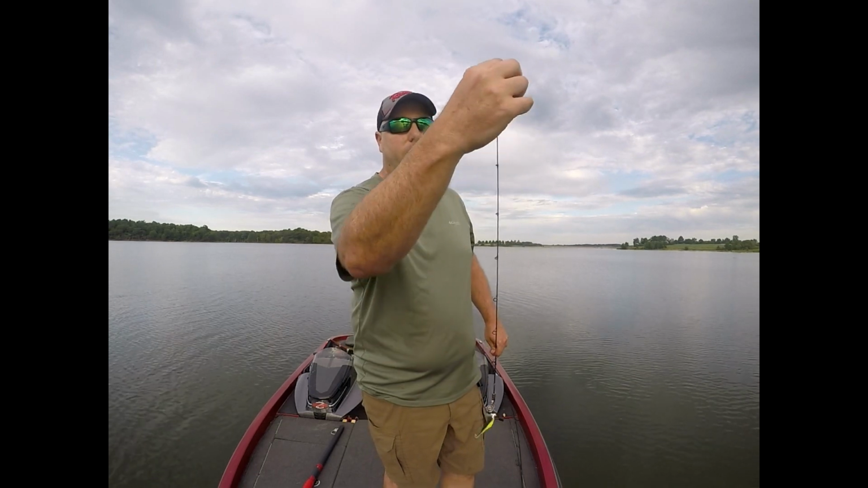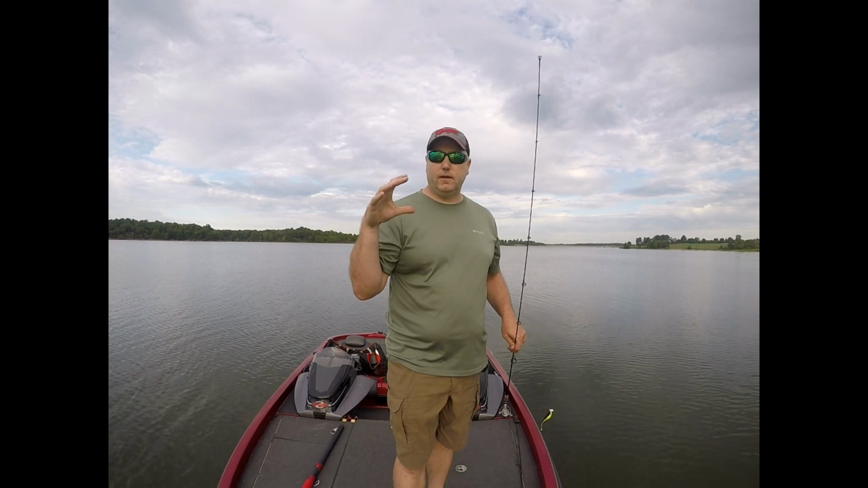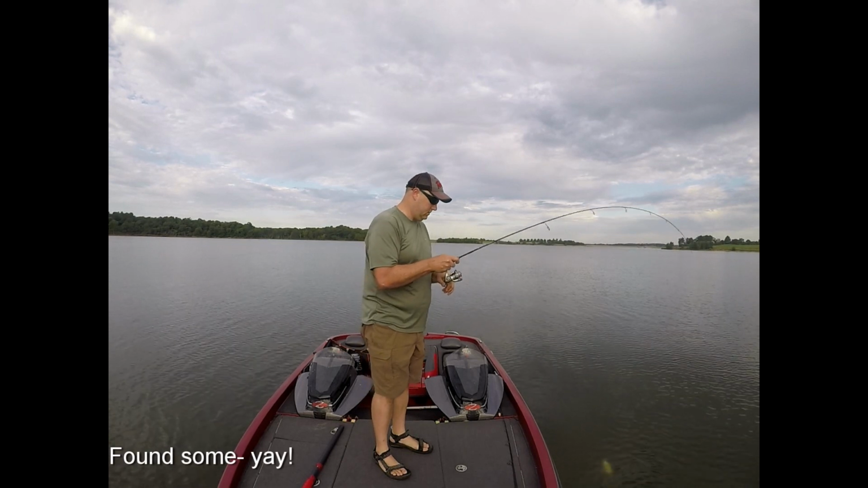And those fish just have a hard time sitting there looking at it, and they just go ahead and eat it. But that's pretty much the technique I'm using today, just vertical fishing, getting over some treetops, finding them on my fish finder, and if I see fish on it, I just kind of stop and fish it for a couple minutes and see if anything's in there. Oh, there's one. Oh, that's a good one.